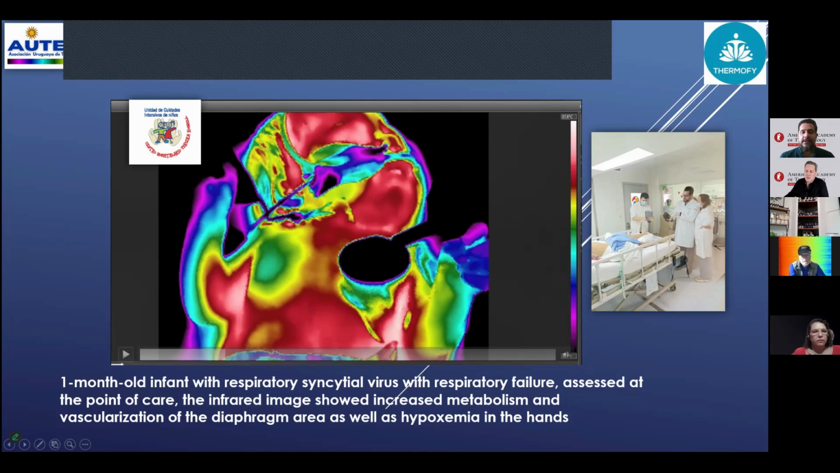Now, we are the first national scientific paper published in Uruguay. In next October and November, on the 1st of November, we present the first research in thermology at the Uruguayan Society of Pediatrics. The second protocol, now underway inside the pediatrics hospital, is the Rheumatherm protocol,